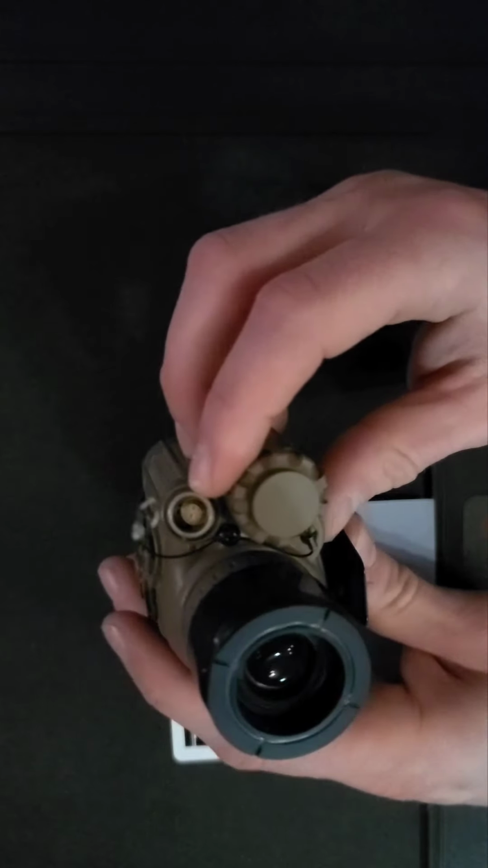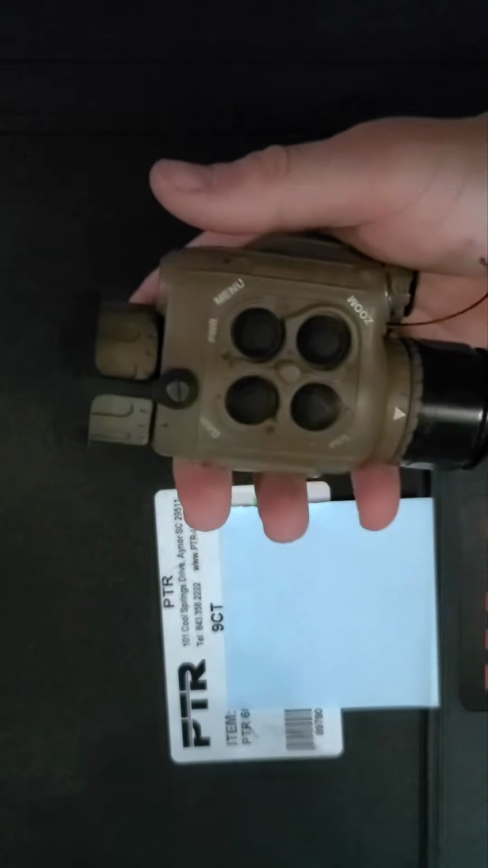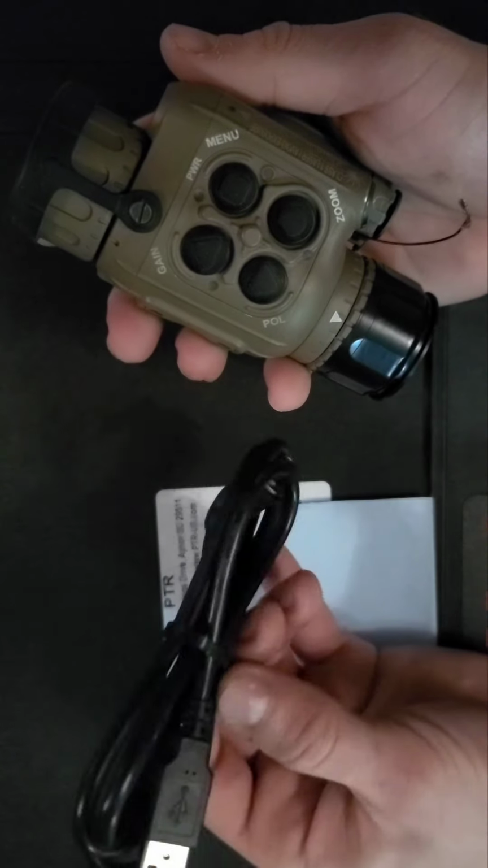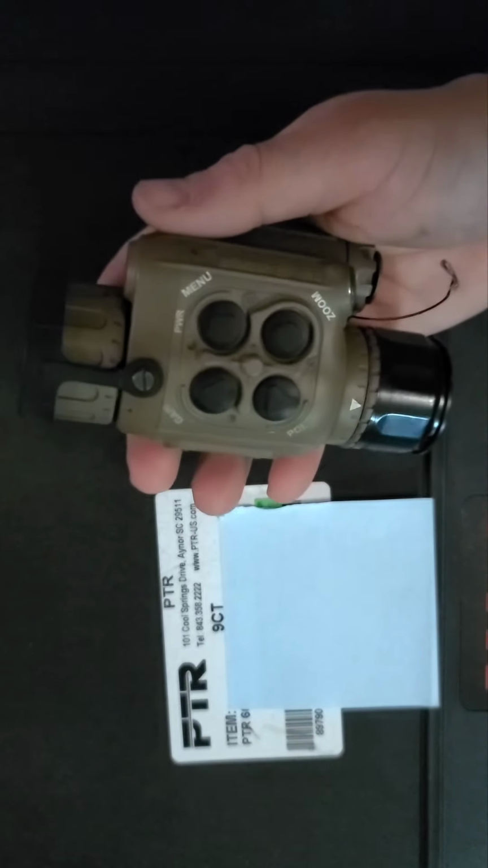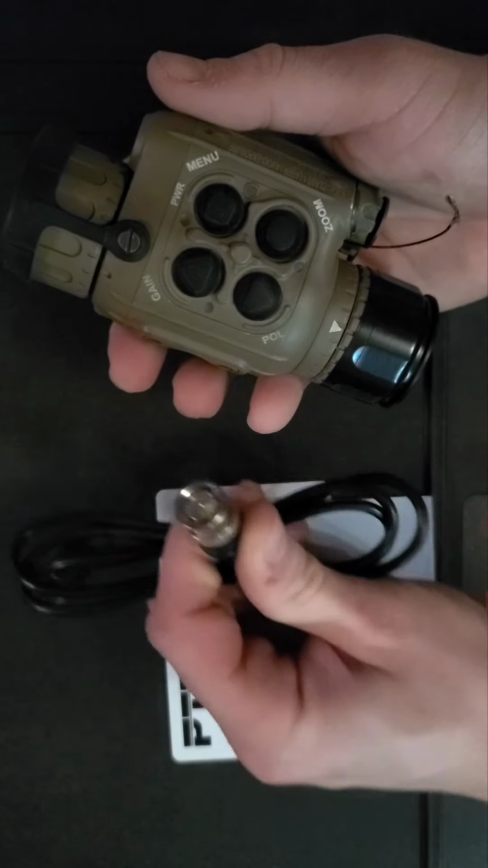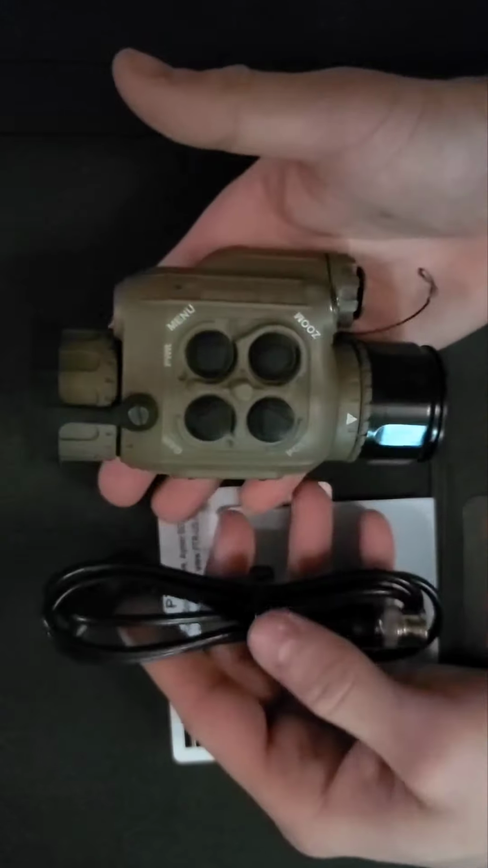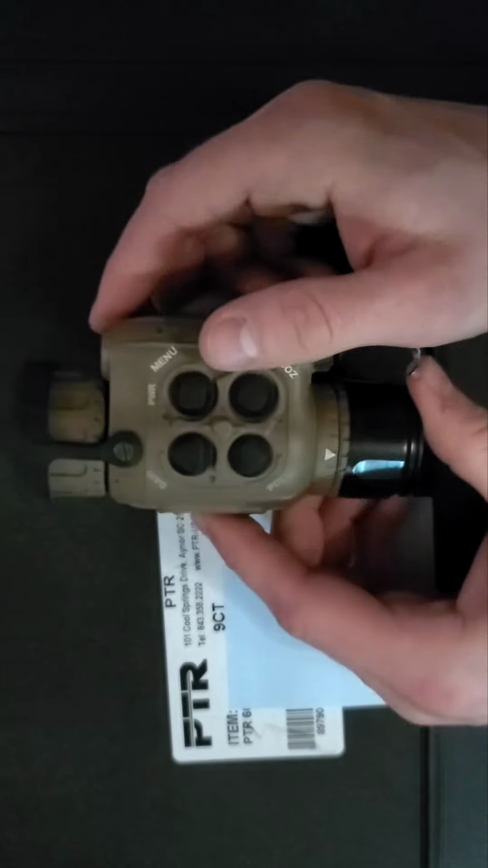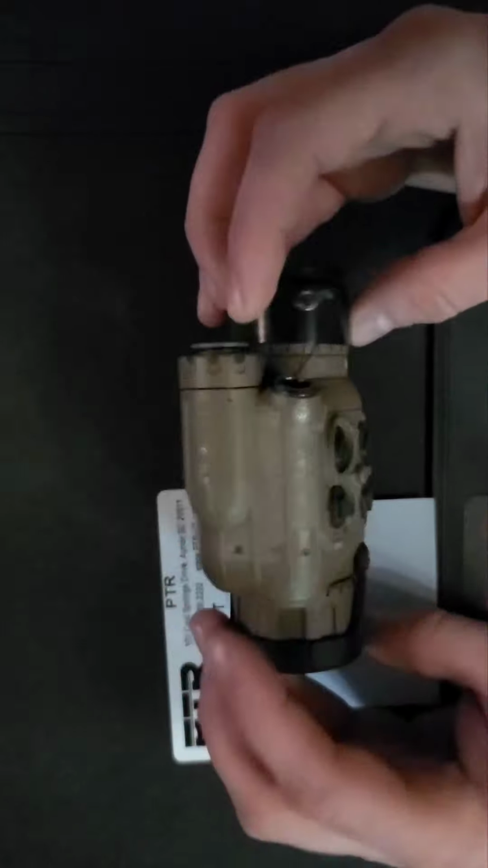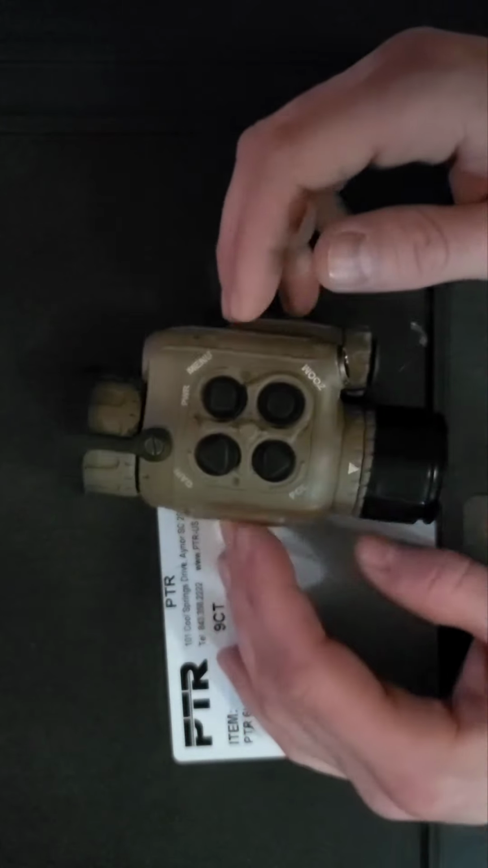You have your video out. Comes with either this cable right here. You can hook it up to a rechargeable battery pack, which is how I run it on the helmet. And then you have another cable here that hooks into some sort of interface, probably Trace IR, which essentially is your automatic ballistics calculation that runs in tandem with laser rangefinders like the Wilcox Raptor S.